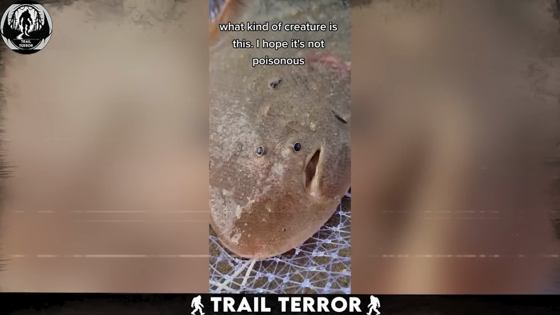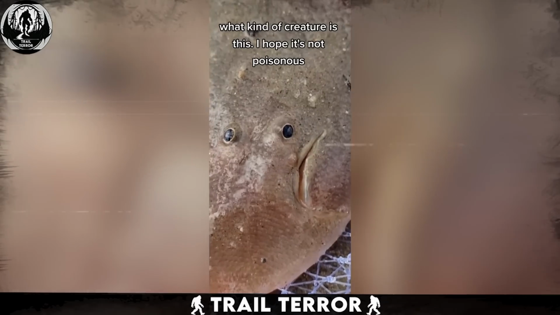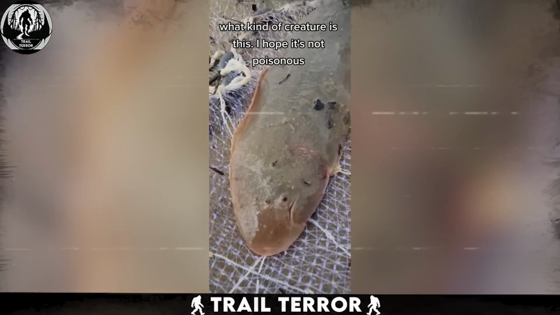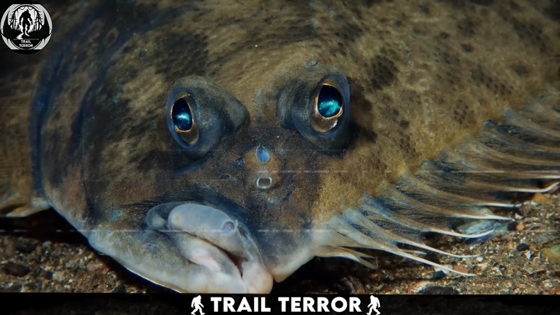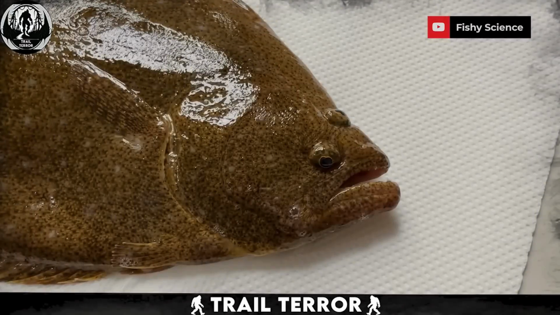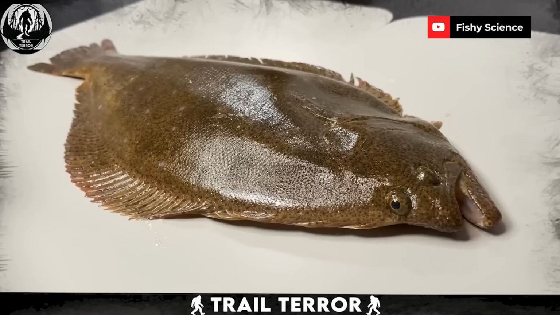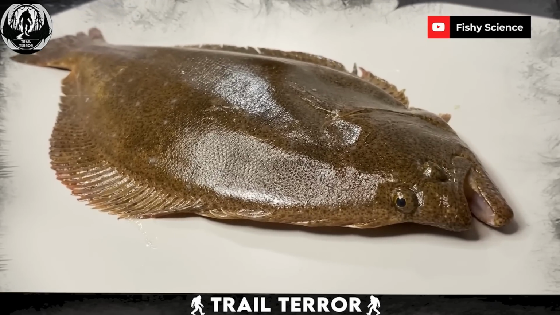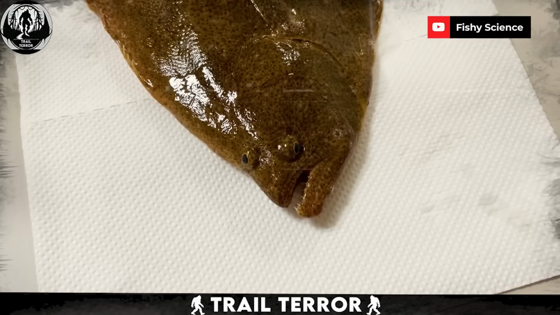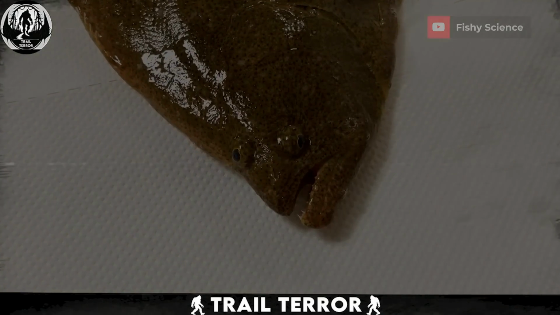People in the comments are calling it a visitor from another world, but after doing a bit of research, I found out it closely resembles a fish known as the flounder. Flounders are a group of flatfish species with weird eye and mouth arrangements. They're demersal fish, meaning they live on the bottom of the ocean, and some species can even enter estuaries. That's probably why most of us haven't seen one up close like this before. And if you're wondering, no, they're not poisonous.